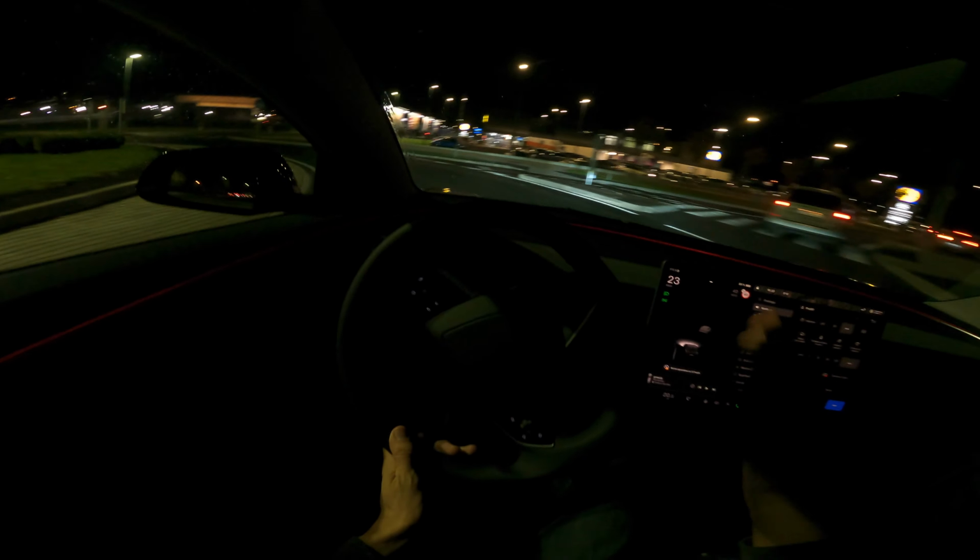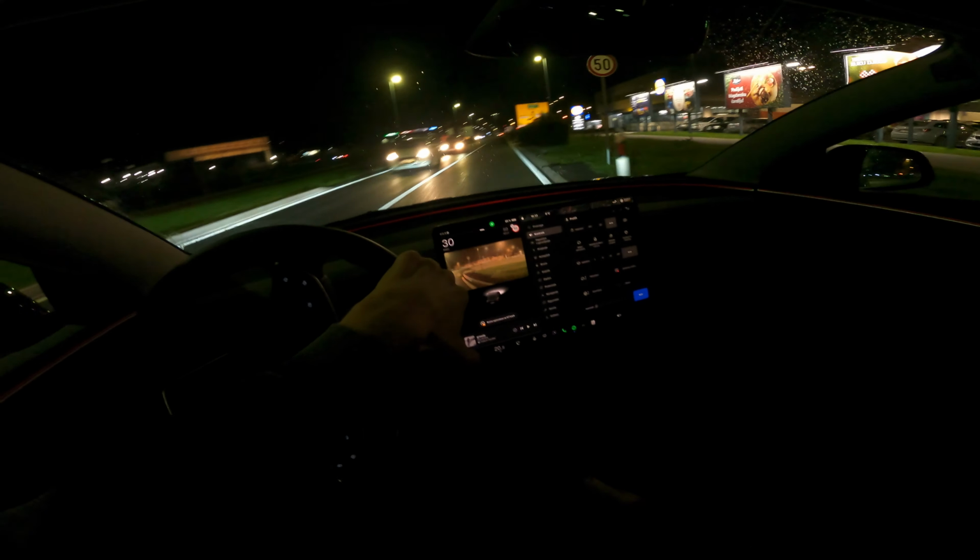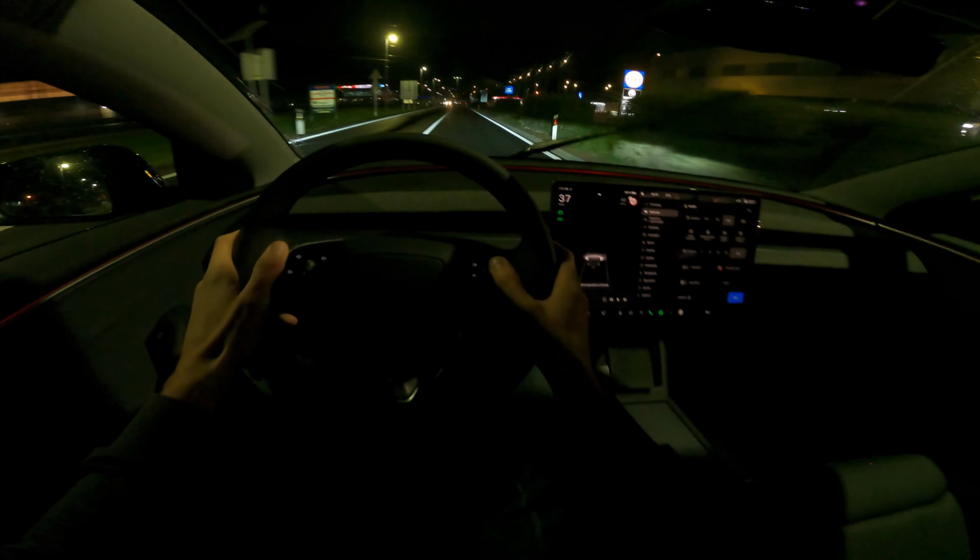Now, I see the Tesla wipers still act up. Let me see if I can switch those off for a moment there. So press on the wipers there, and then they just go off.